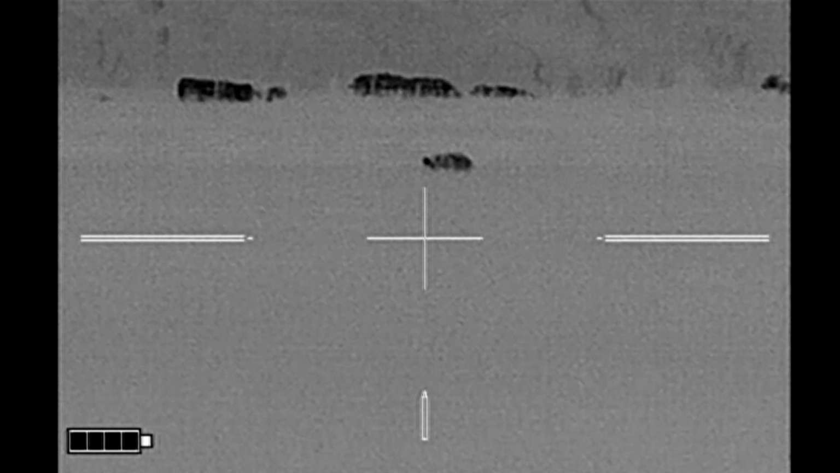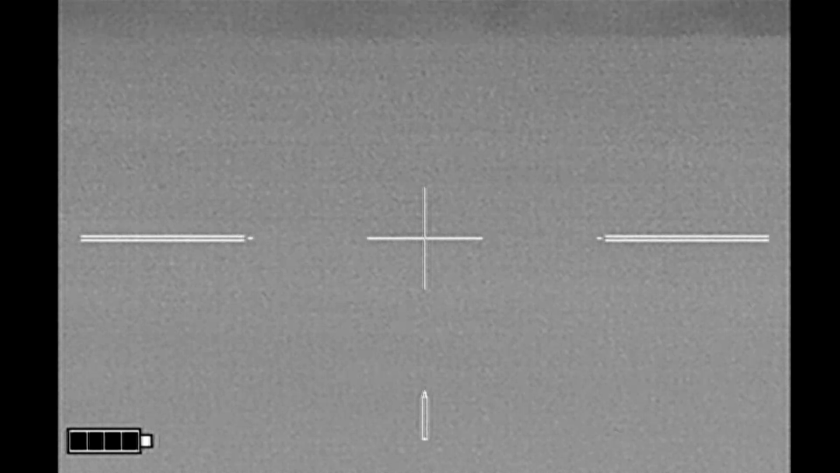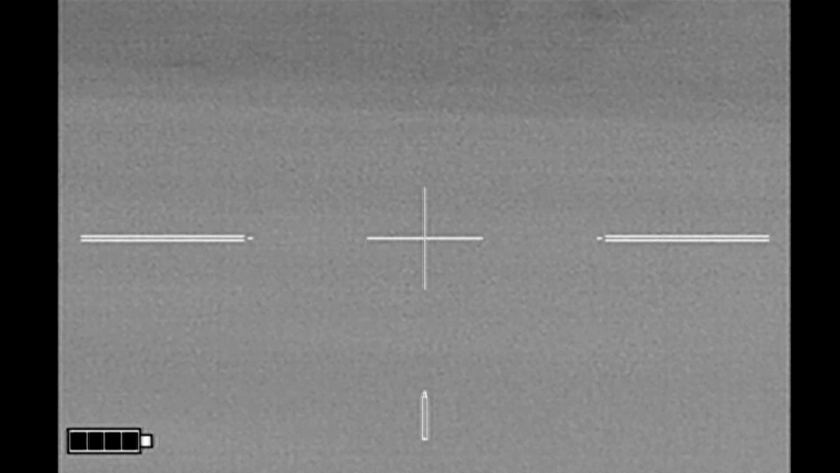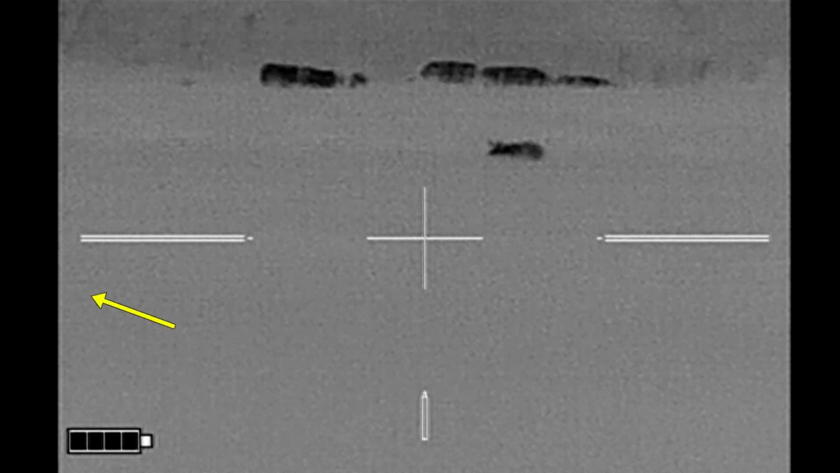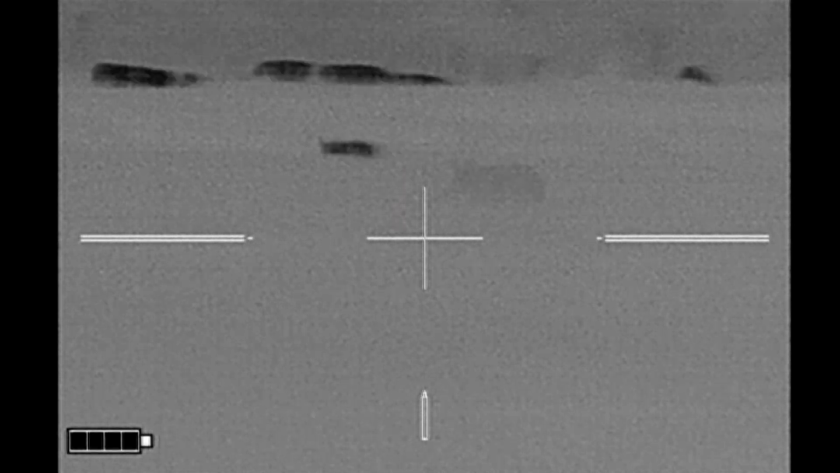Here we made it partway through our stalk, and of course the hog has moved and it's in front of the cattle once again. We've also got cattle off to the right. So what Mark and I are going to need to do is to continue moving off to our left in hopes of outpacing the hog that is also going to continue moving off to our left.